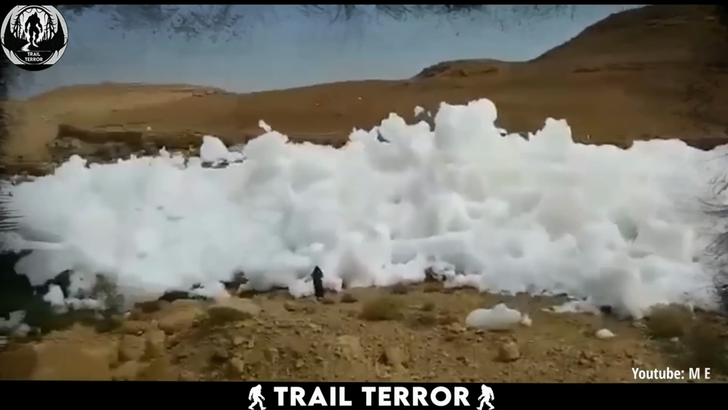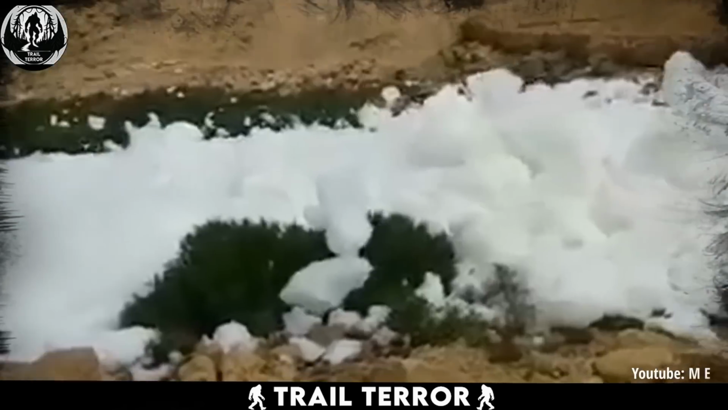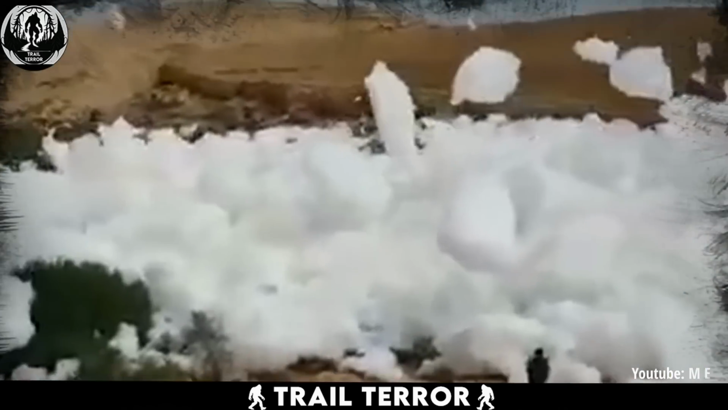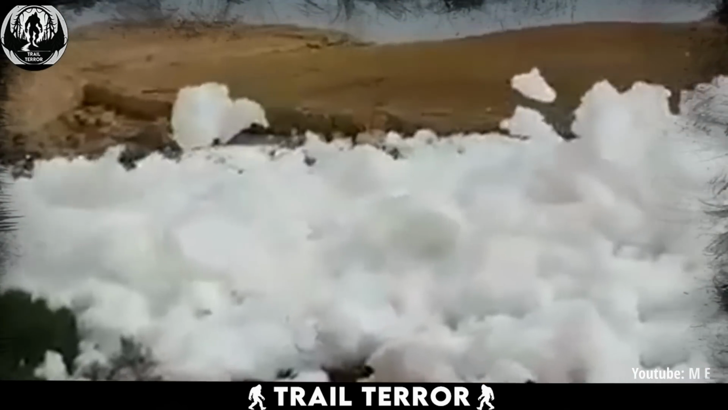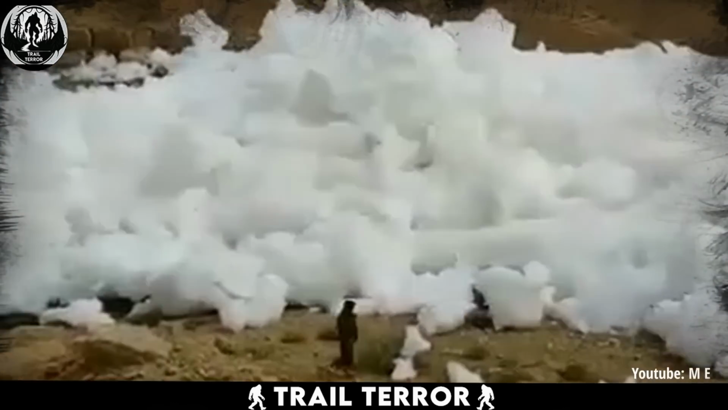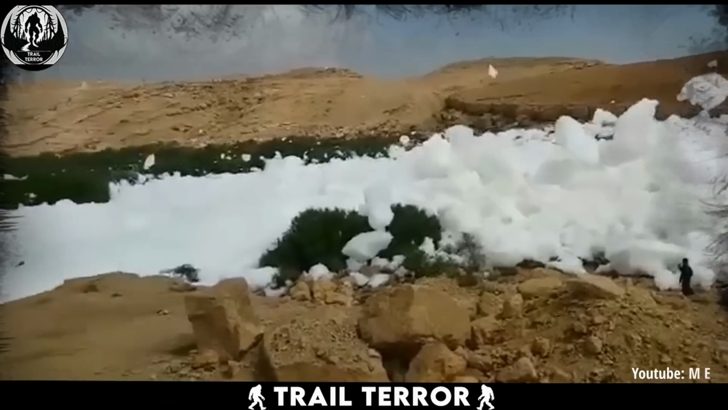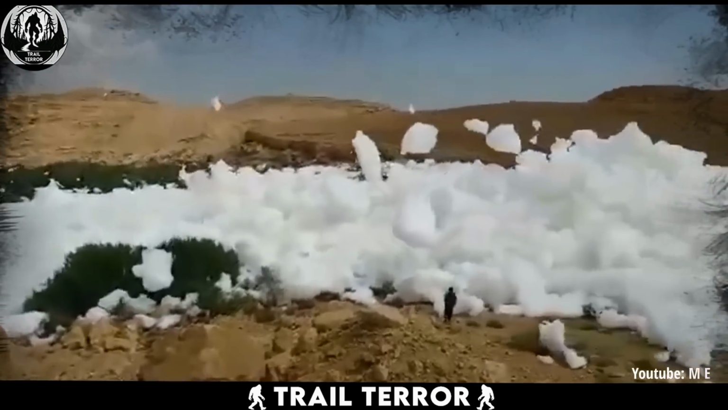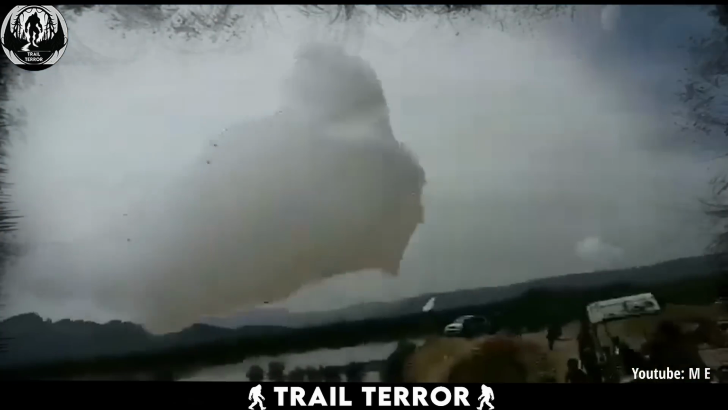This isn't some apocalyptic prophecy unfolding before our eyes. What they're witnessing is sea foam, carried by a water stream likely flowing beneath the surface. Algal blooms are a common culprit behind the thick, frothy formations. Whatever the cause, it's still an incredible sight, both amazing and a bit terrifying.